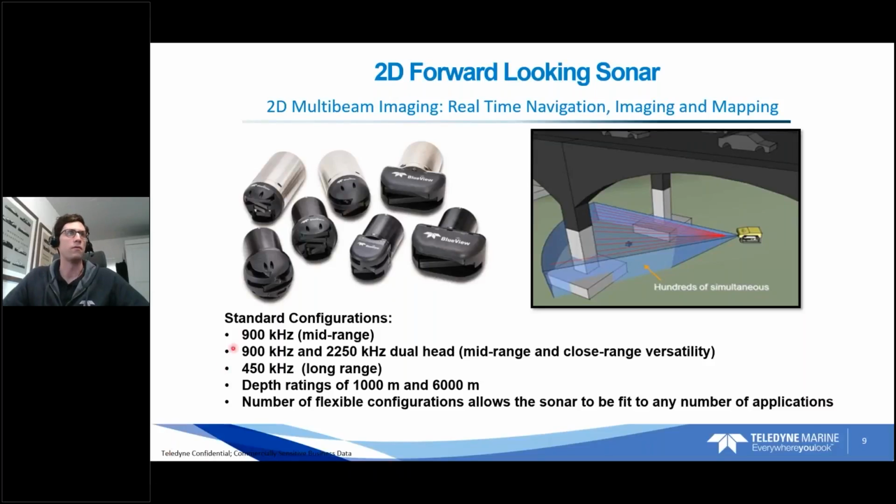So we have really three frequency offerings. We have 450 kilohertz, 900 kilohertz, and 2250 kilohertz models or heads. The 450 kilohertz, our long range, has a 300 meter max range, but with that trade-off, you're going to have the lowest resolution of the three. Moving up, you have the 900 kilohertz, our mid-range model, a good balance of range and resolution. Definitely our most common head by far.